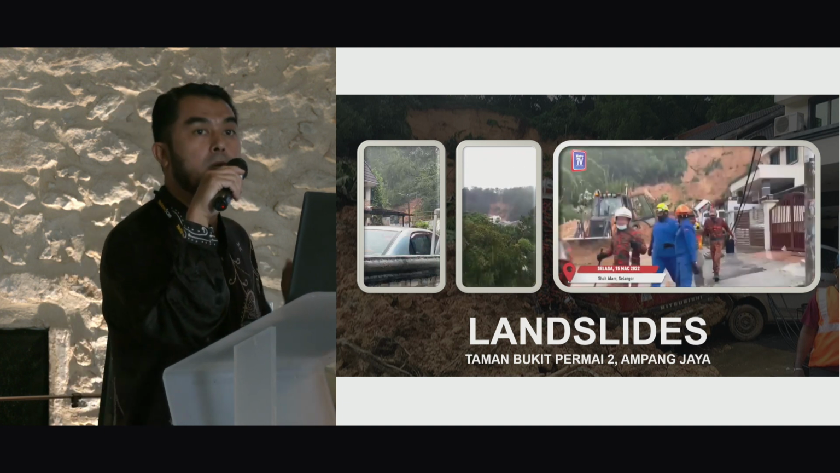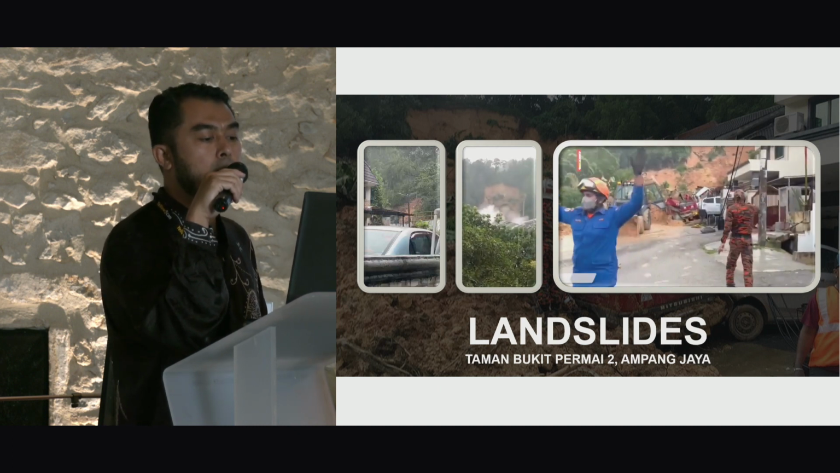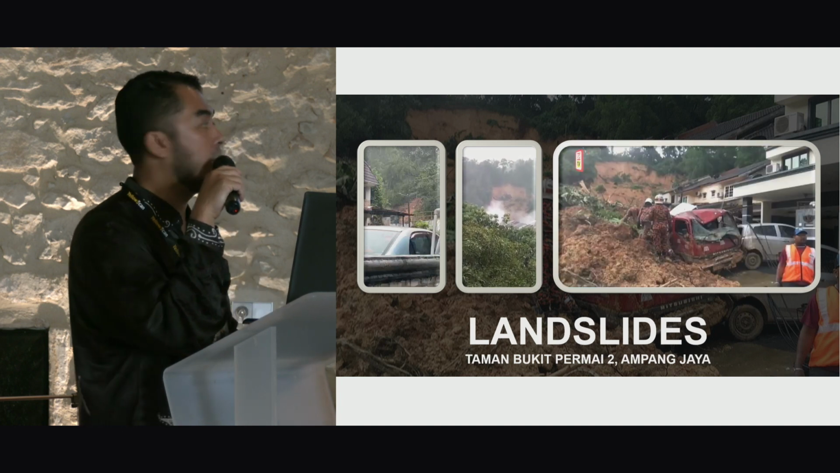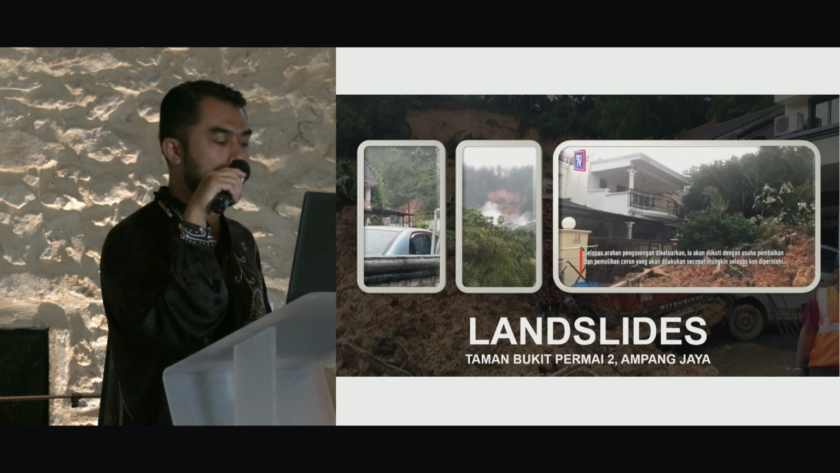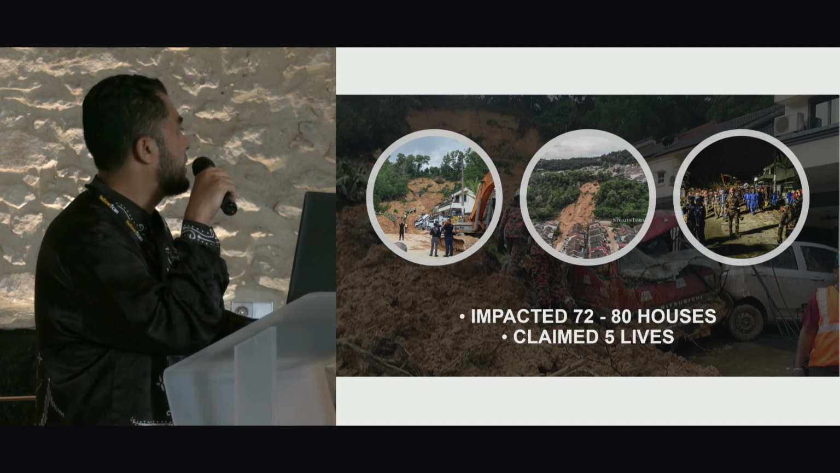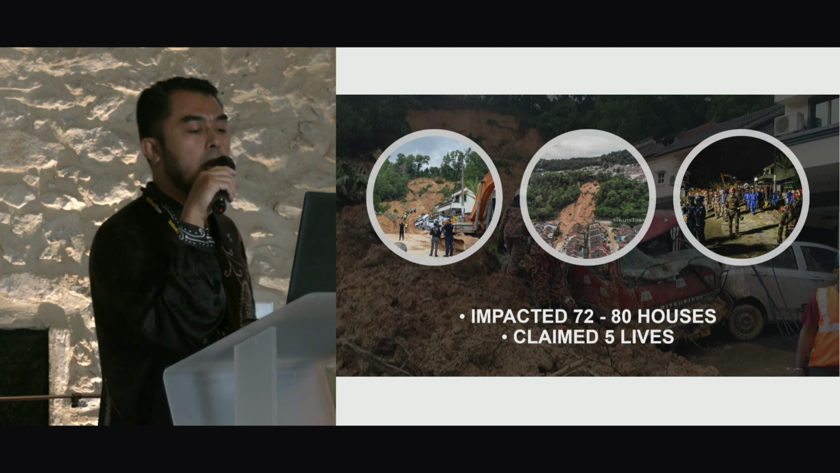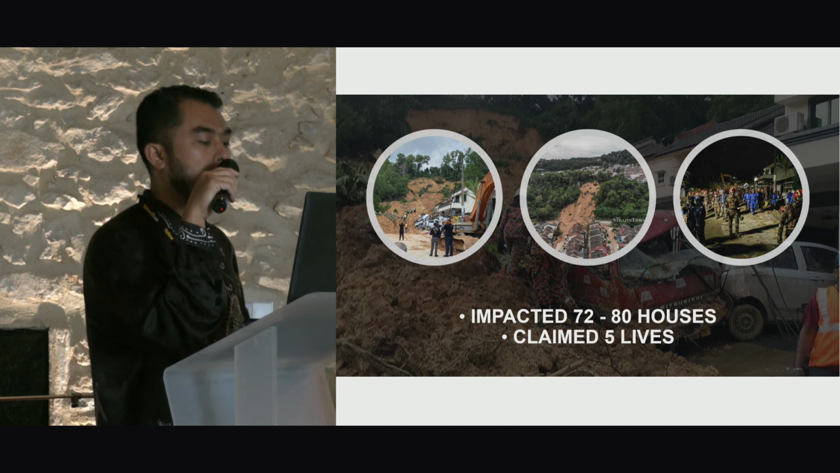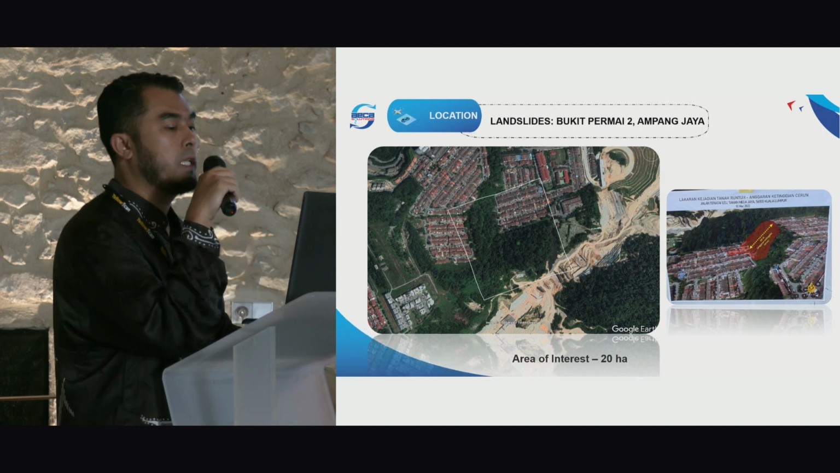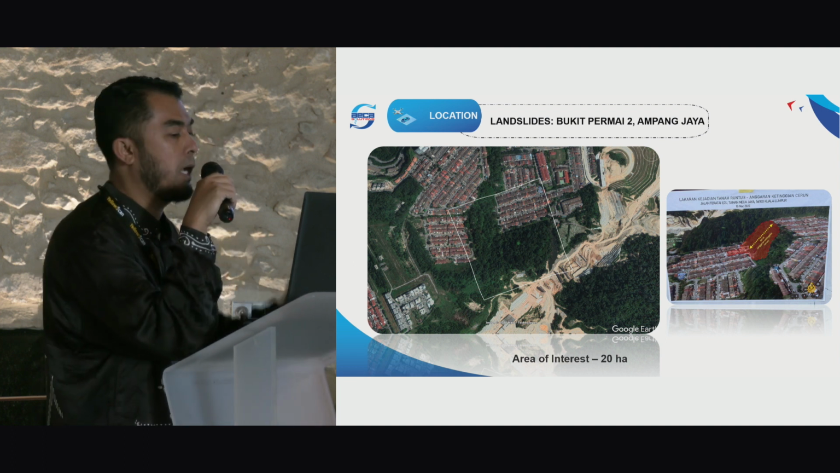So this disaster happened 3 months after the tropical cyclone in December 2021. This slope is not categorized as a high-risk slope, so we think that the heavy downpour contributed to the landslide. This disaster impacted about 70 to 80 houses and claimed about 5 lives. The area of interest is about 20 hectares, and the slope of the landslide is about 60 meters high.